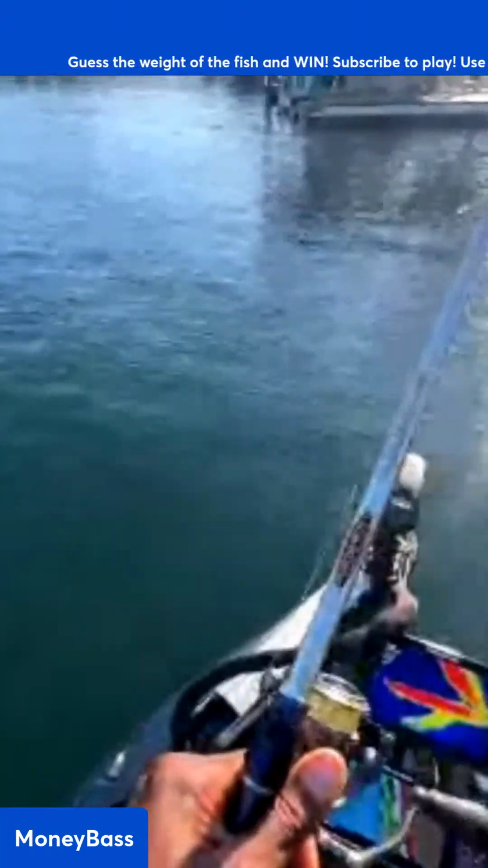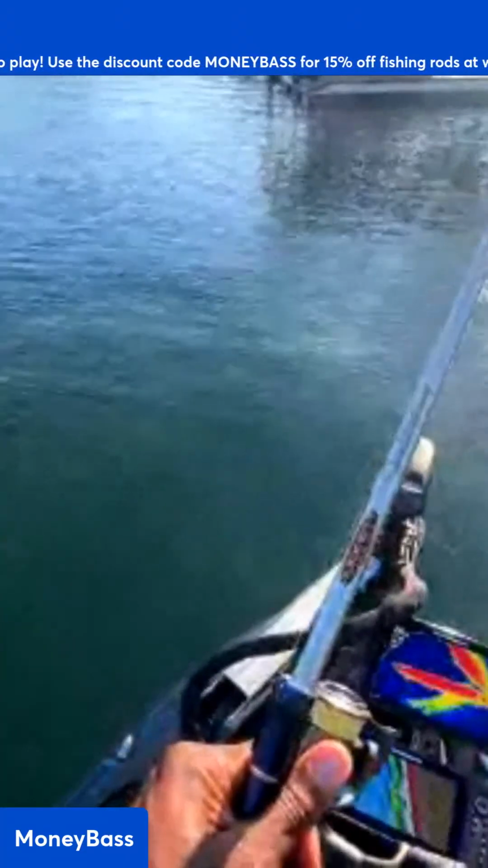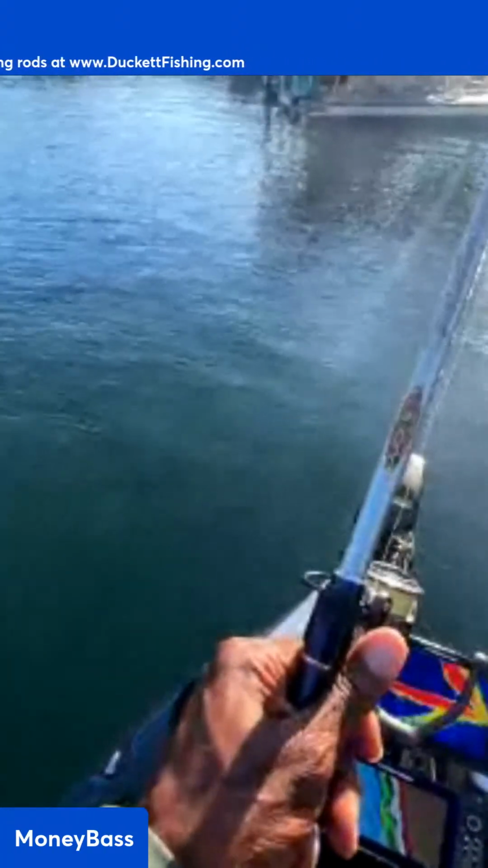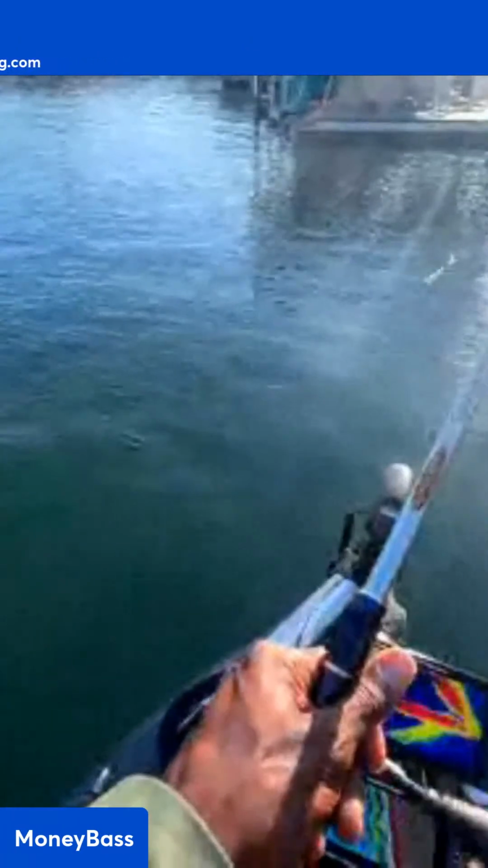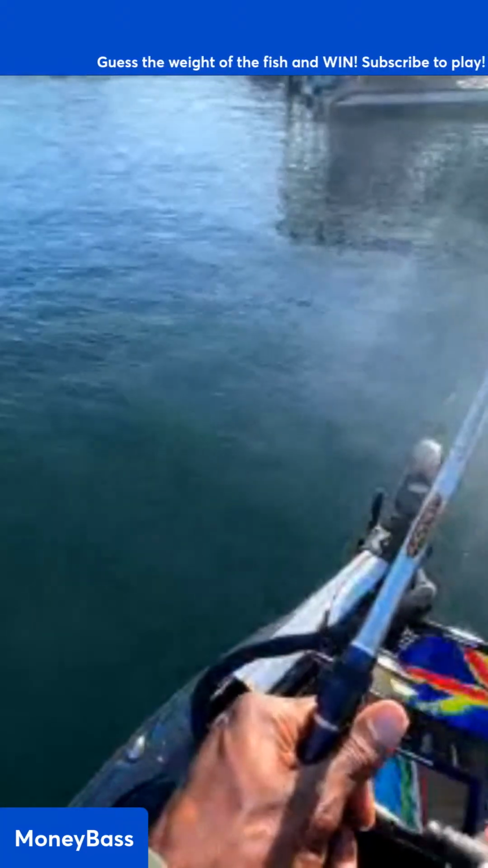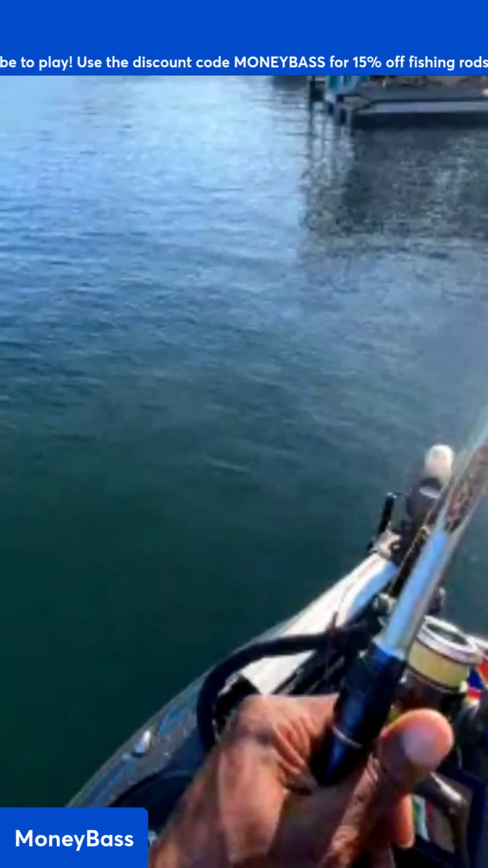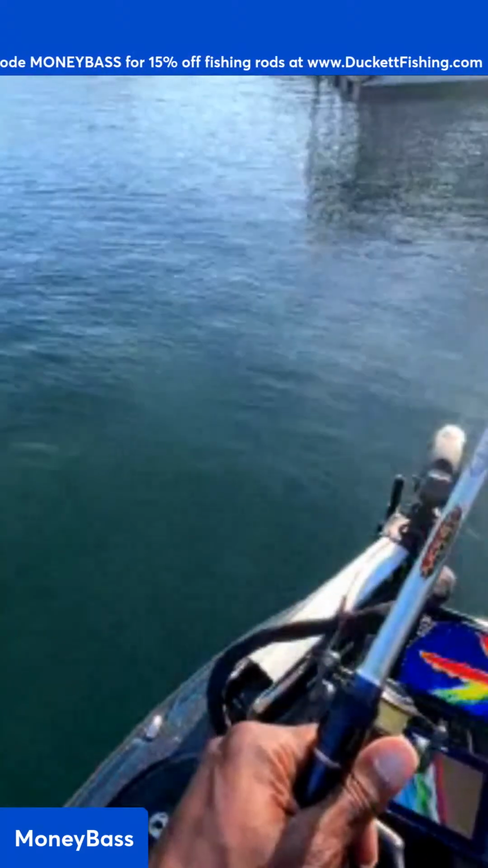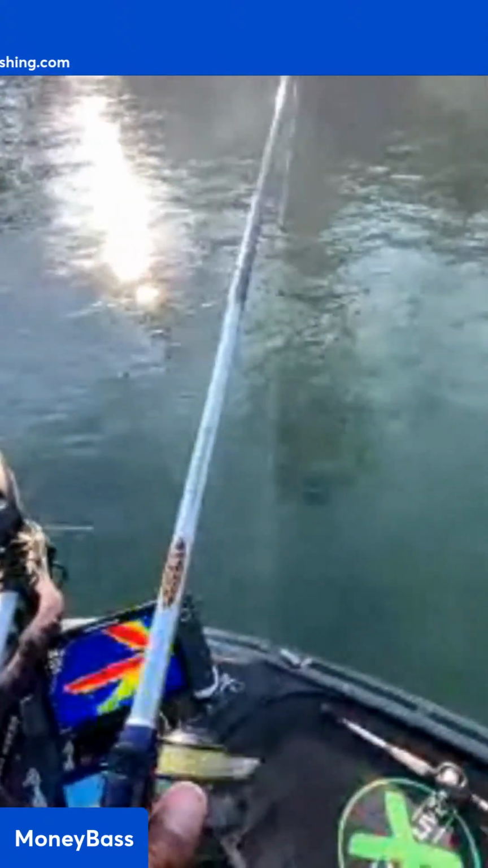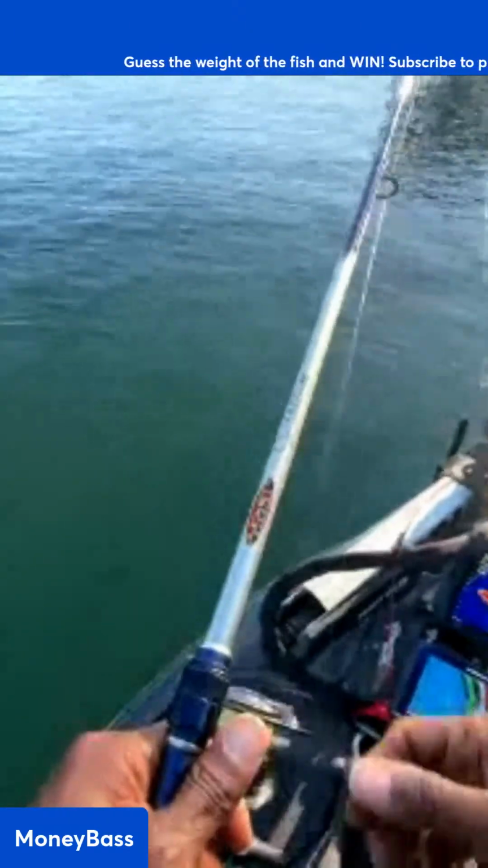So we're gonna see if that fish wants to come out and play. If it wants to come and play with your partner Money Bass for a quick minute. Probably need to put a little stank on it, right? Interesting. It's a no-go. It didn't want to come and play with your partner Money Bass today. See if we can get another cast over there to it.